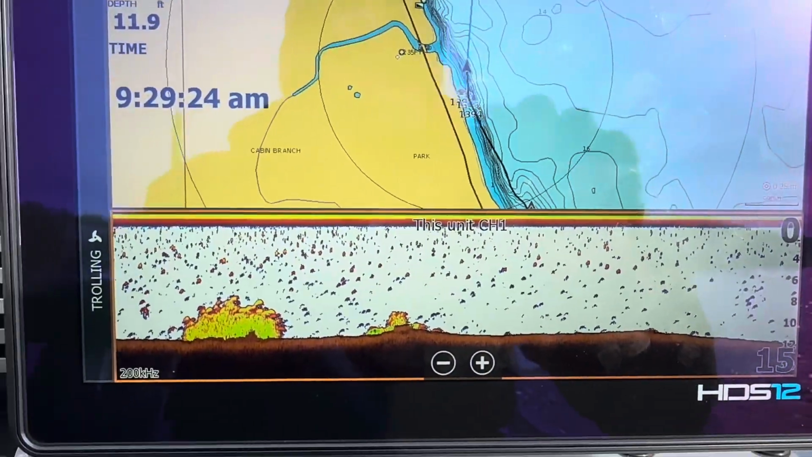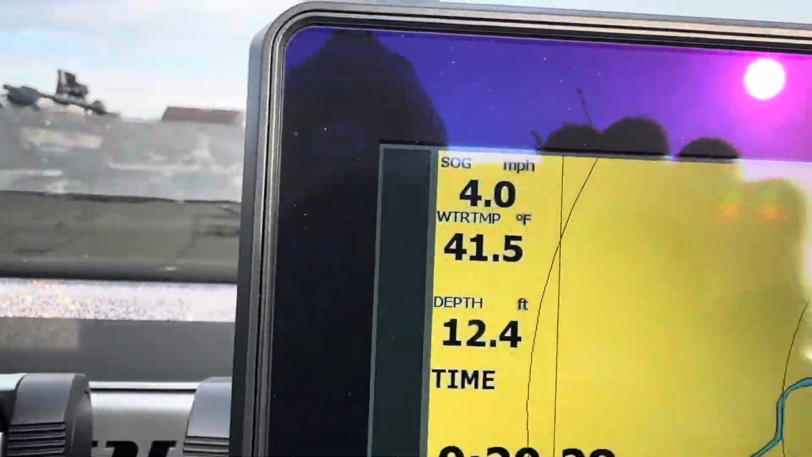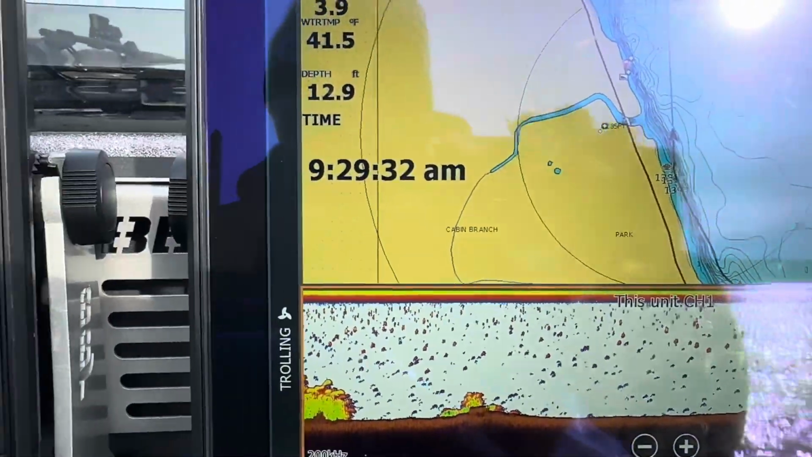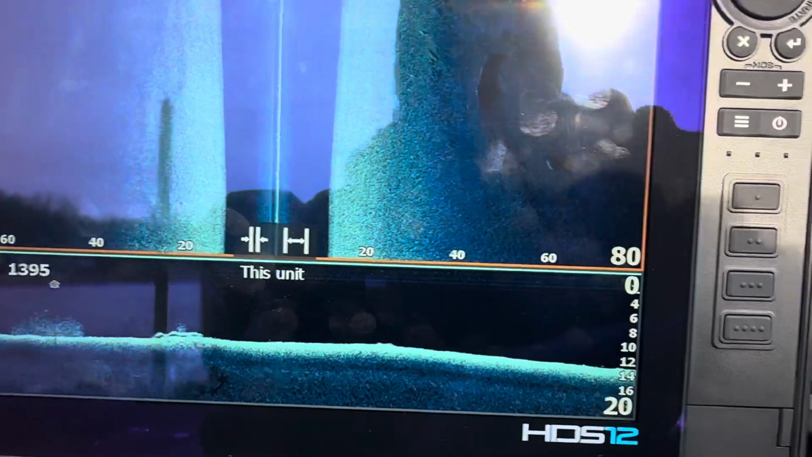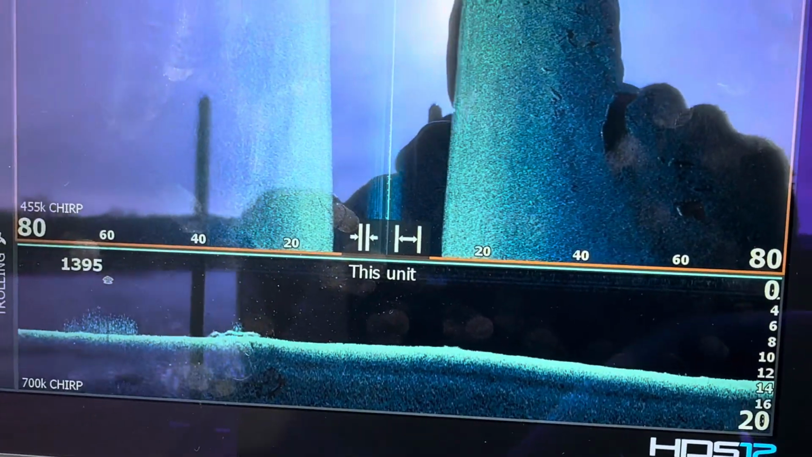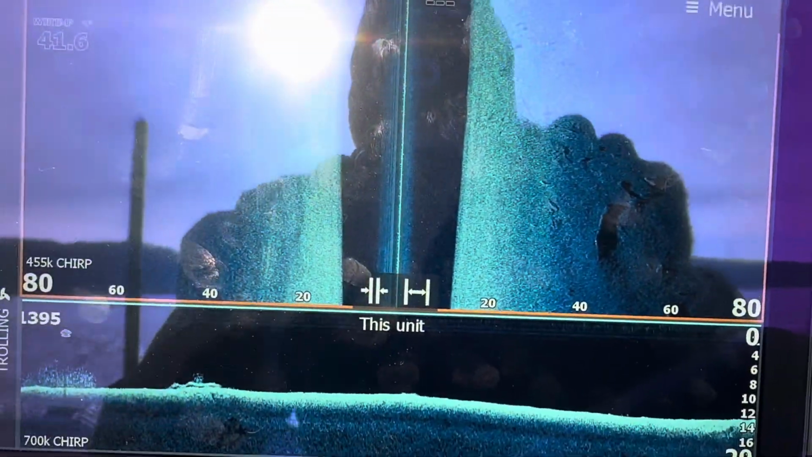The water. Let's see, what do we got? Water temp 41. It's pretty cold. We'll see. It might be a steel shad day even. I don't know. But when you get that cold like that, it definitely makes it a little trickier. They might not be right up on the bank, but that's kind of the stuff I'm looking for. I'll keep you posted.